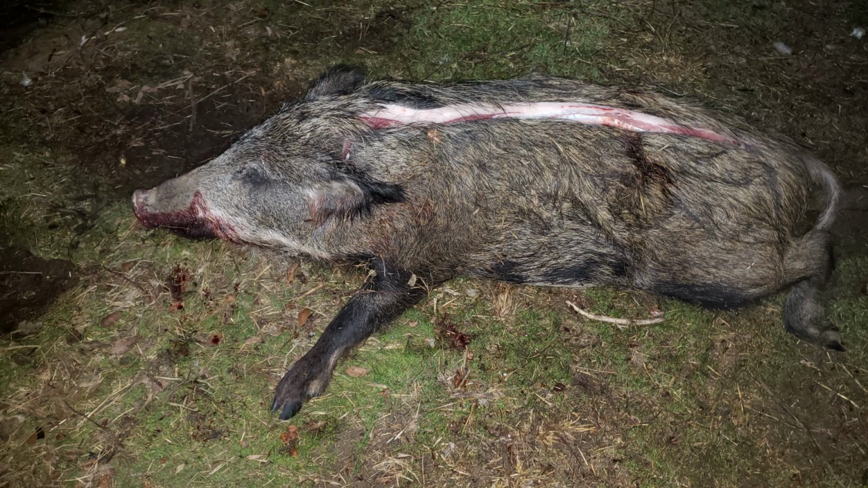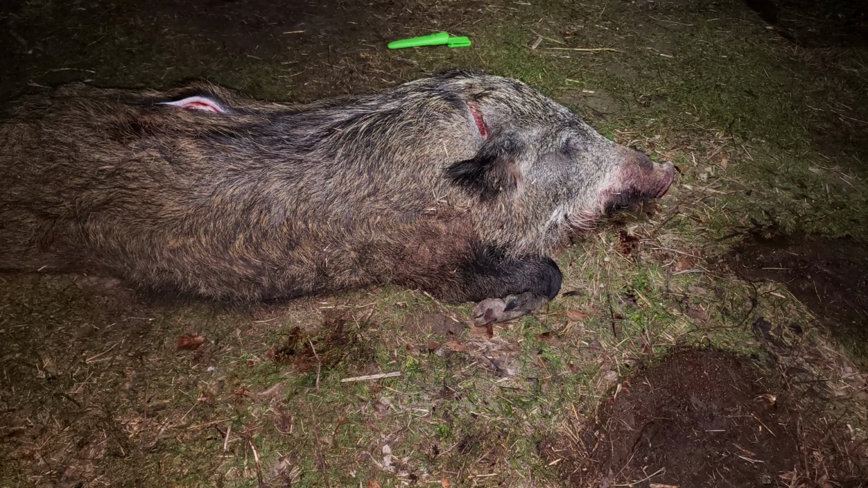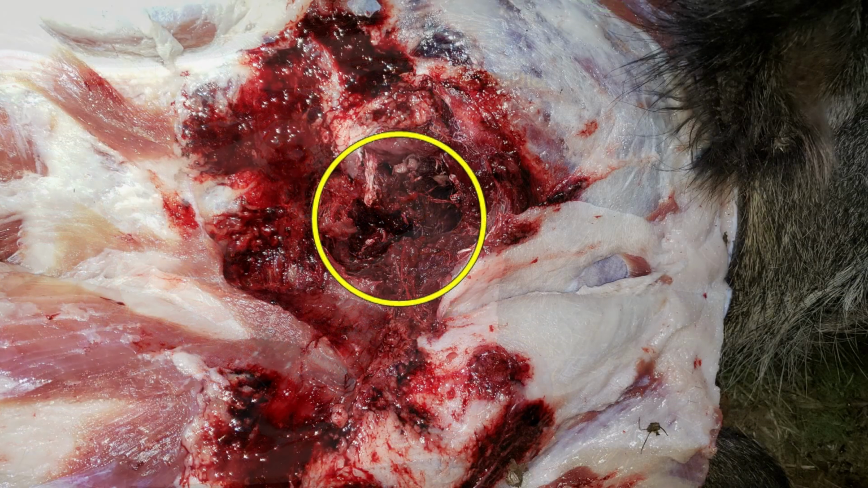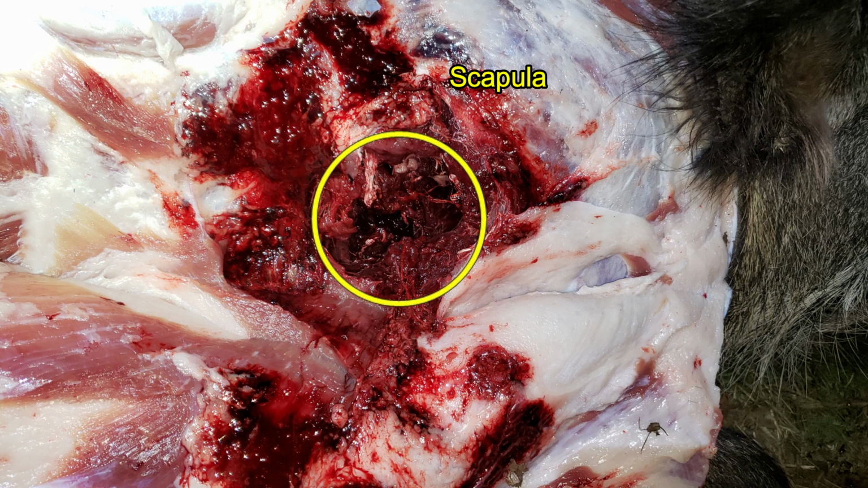So I went ahead and cut open the sow, did an H-cut on her, peeled back the skin on the side, revealing a lot of damage to the scapula with a big hole going into the side. In fact, it had about a racquetball size hole going through the scapula and about a golf ball size hole going into the thoracic cavity, breaking out 3 ribs.